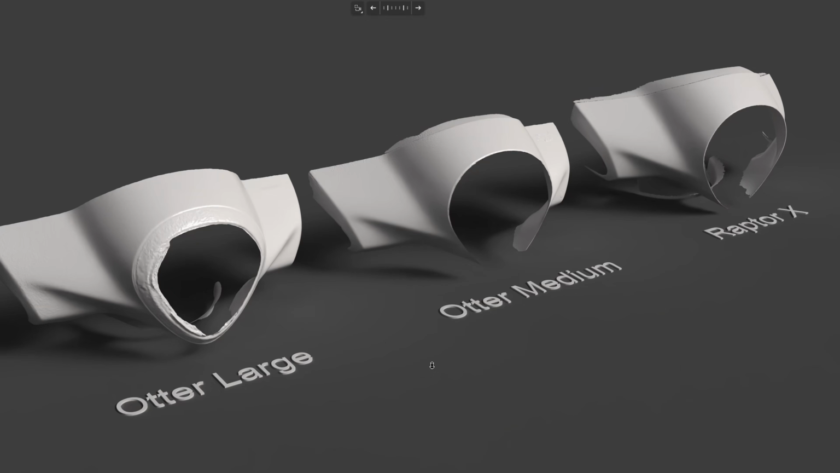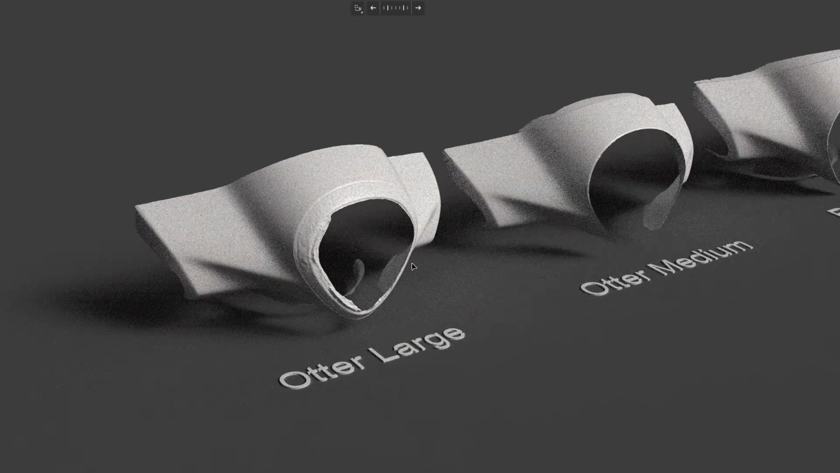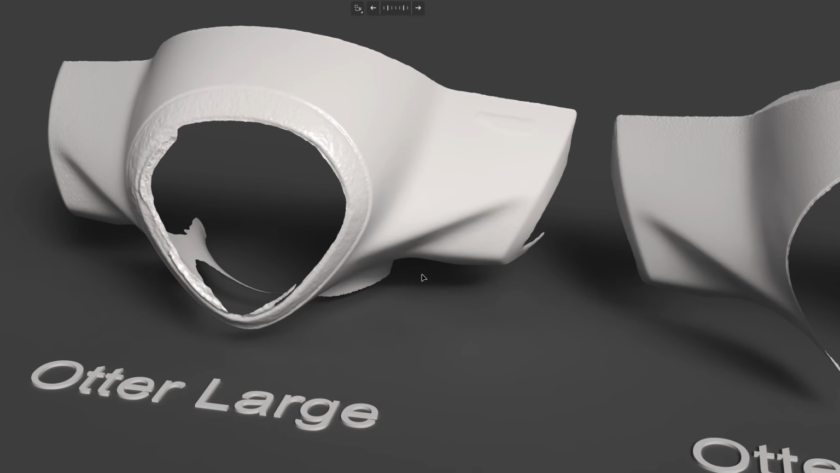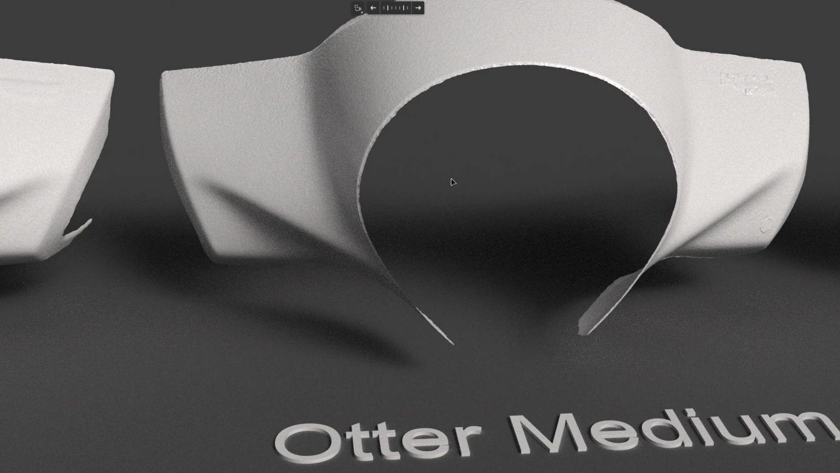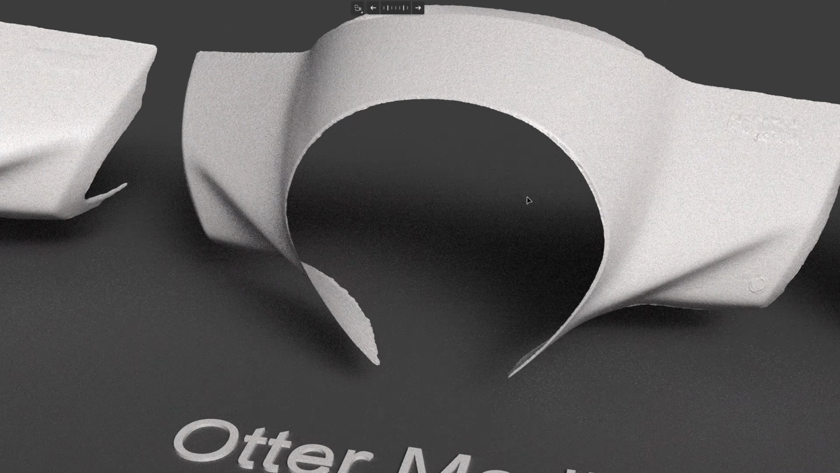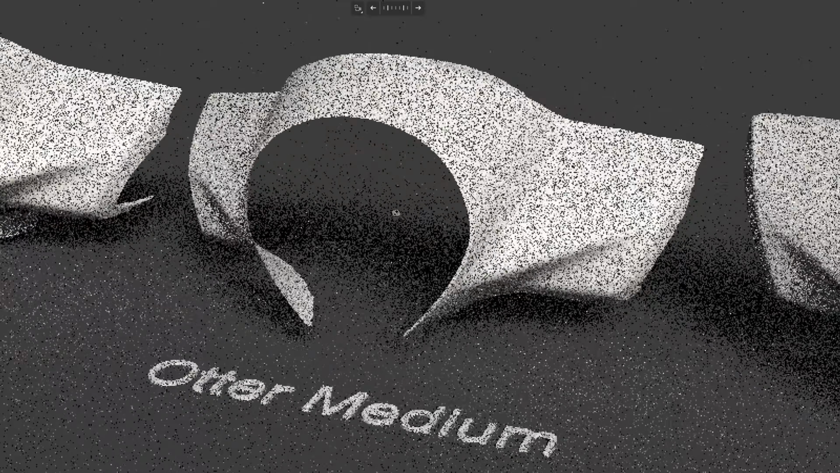Okay, let's take a look at the 3D scan result with the render scene. This is Otter large. It has quite a rough surface, but I think it's good enough for unfold with the Blender. It's an Otter medium. Has about the same roughness, and you need to use the marker to be able to scan in a medium mode.